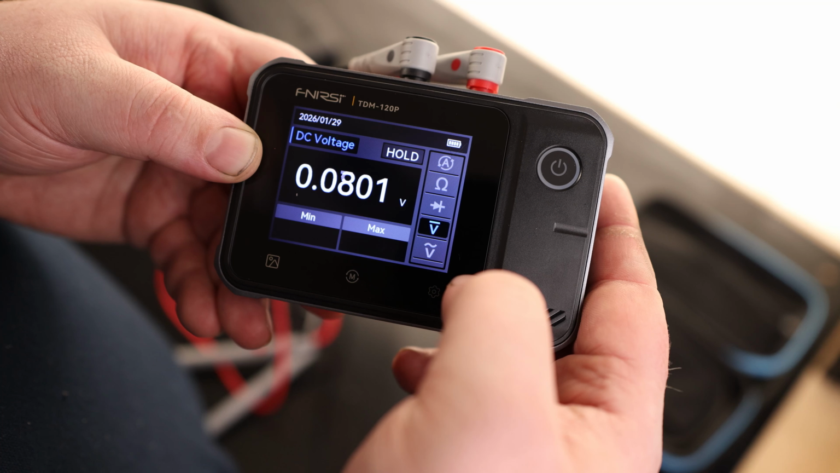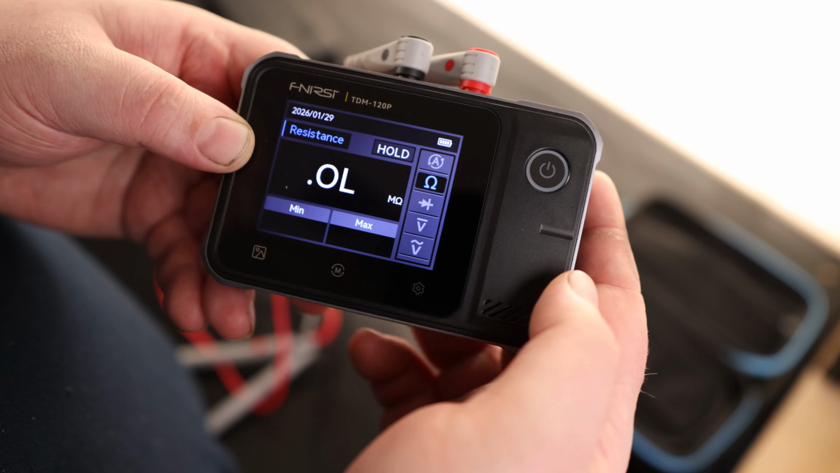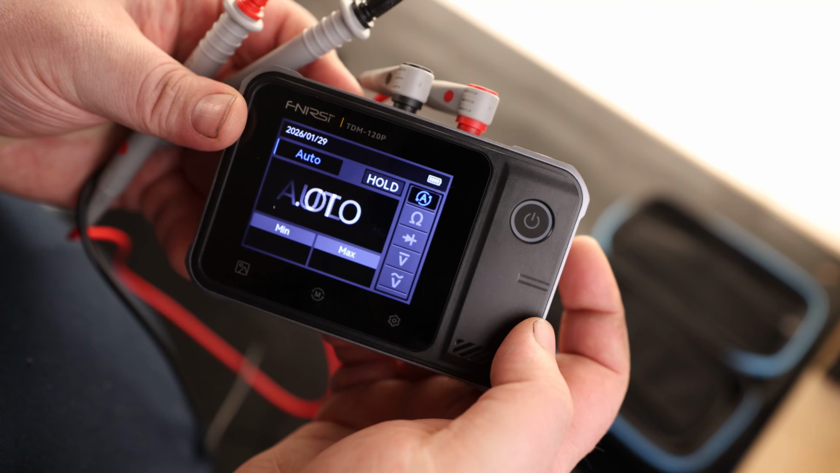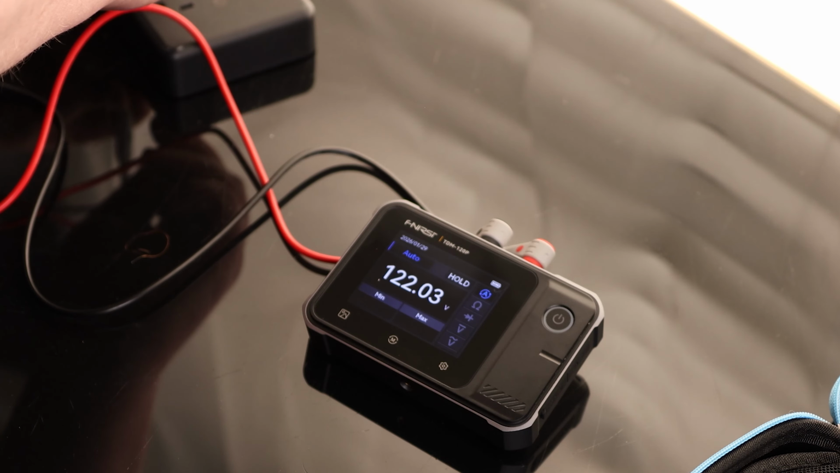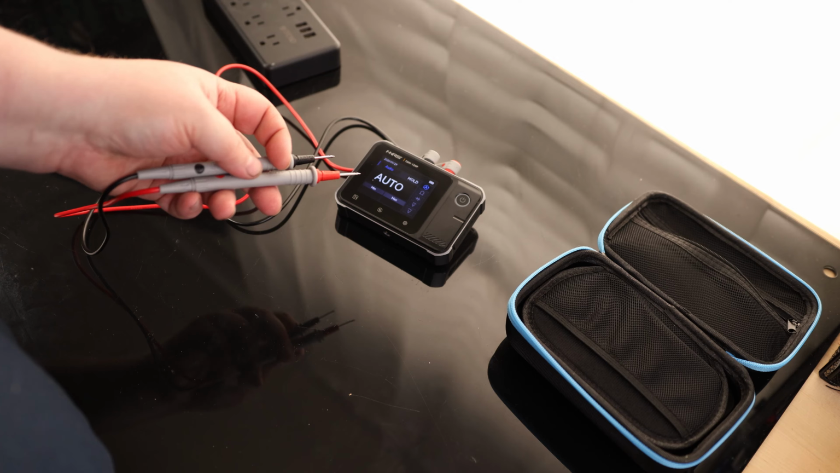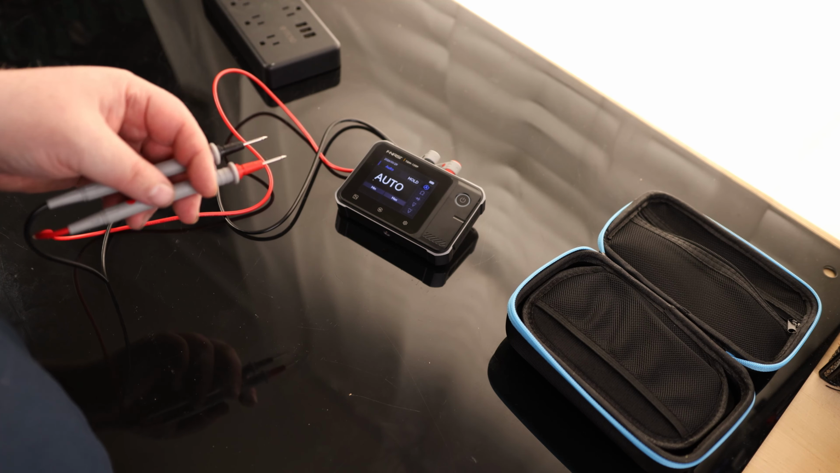So we've got AC. We've got DC, diode, and resistance. So holding them together, we've got 0.4 ohms. Then we also have auto, so we can go from ohms. That does have a beep on it. And with that still in auto, it can go directly to AC voltage. So very handy having a tool like that, especially if you're not sure if you're going to be looking at AC or DC. You just want to be able to probe it and find out what kind of voltage you've got.